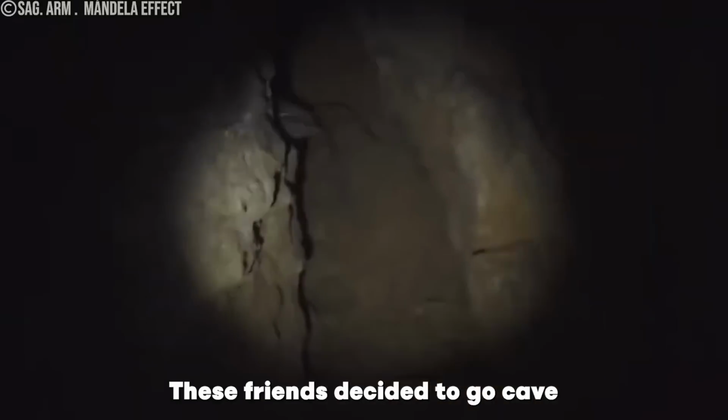I guess it's a good thing that they left, as it seems like they weren't welcome. These friends decided to go cave exploring at night. Little did they know this would become one of their biggest regrets.